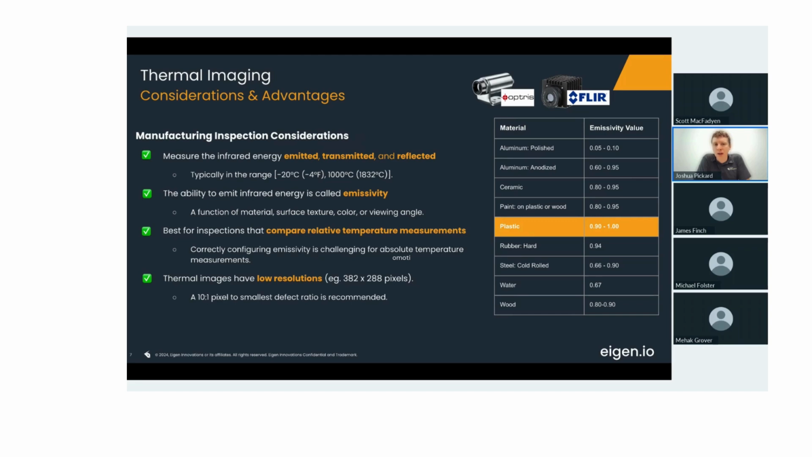They need to be set correctly. And when you have different objects, different materials in your image, it becomes more and more challenging to do. So comparing relative temperature measurements is definitely the best way to proceed when possible.